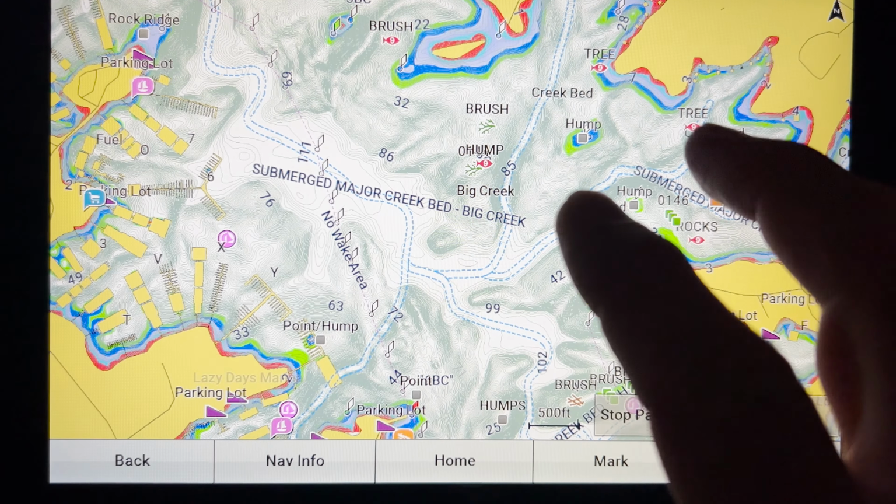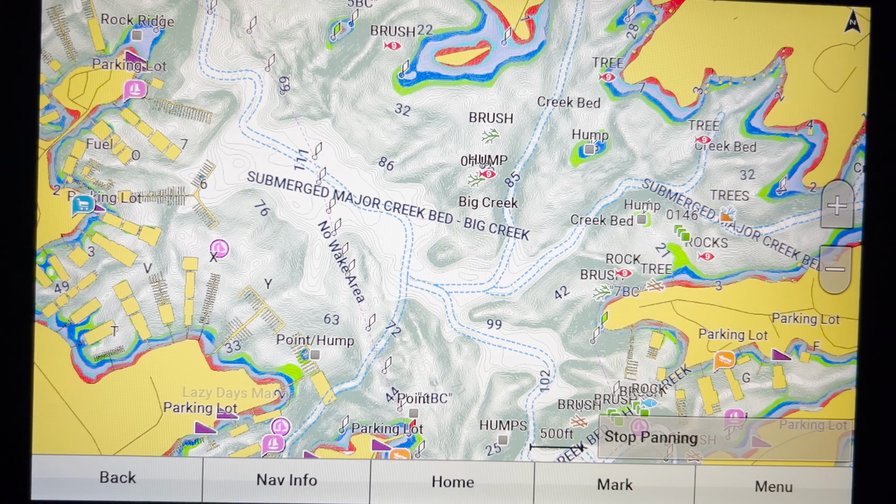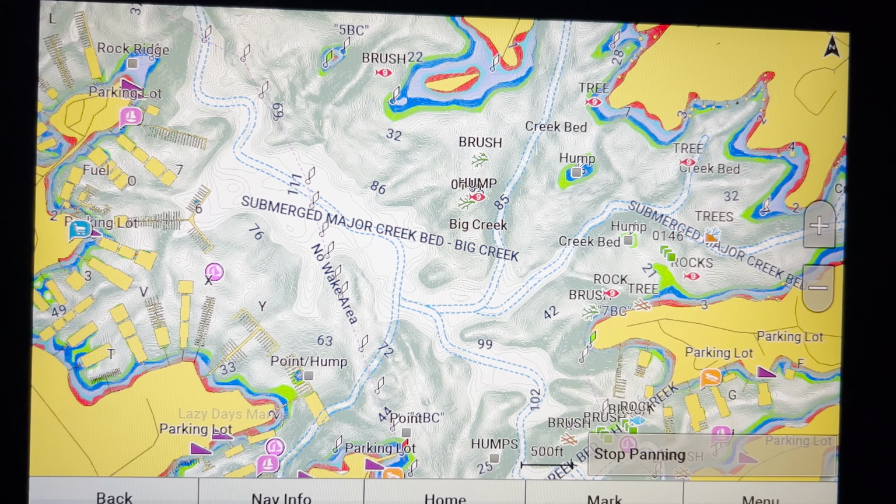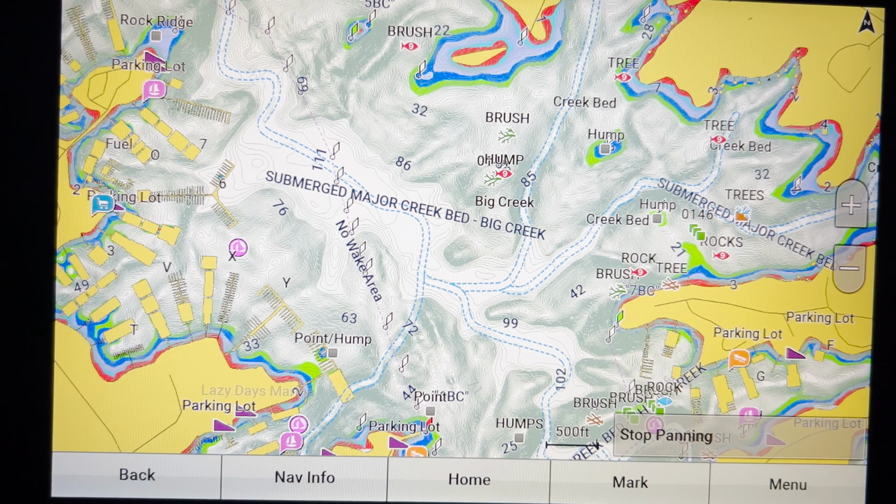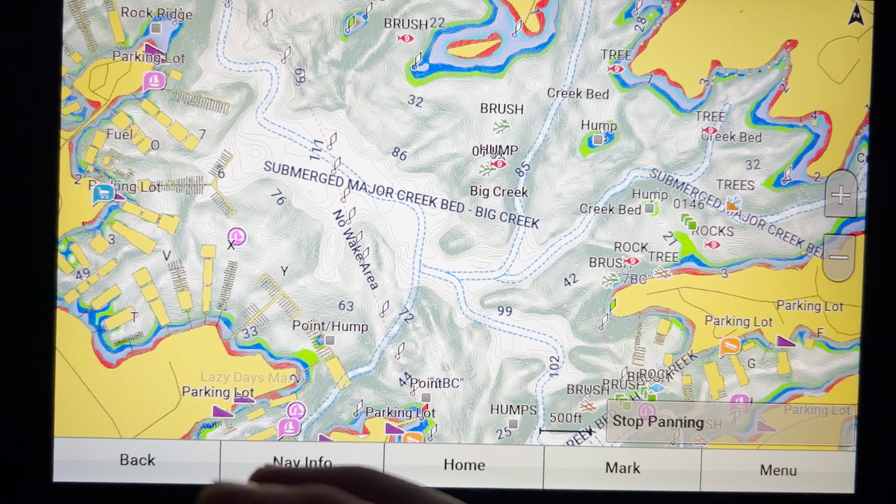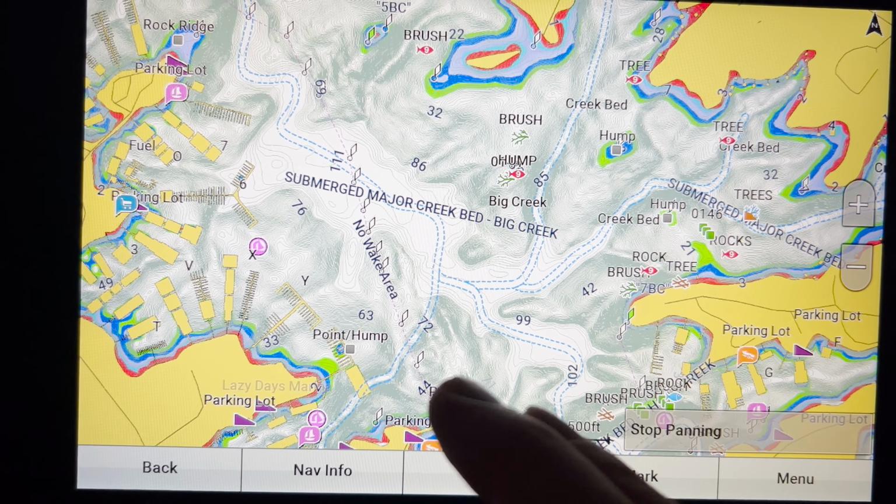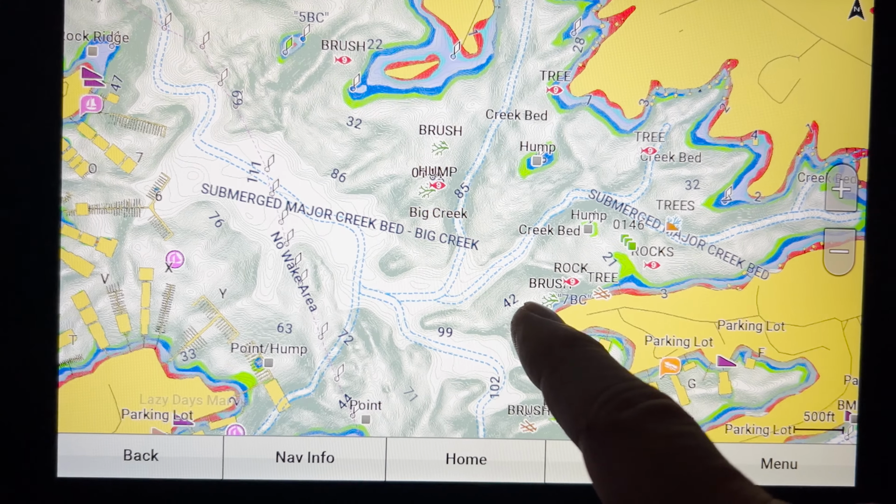So just identify these areas that will usually hold bass, because that's what I like to fish for, but they'll hold other species as well. Points like this, just identify these spots on your map first, and then go to those spots, again incorporating Google Earth as well. And so using the map is how I will first get started with any fishing trip, even if it's a lake that I know.